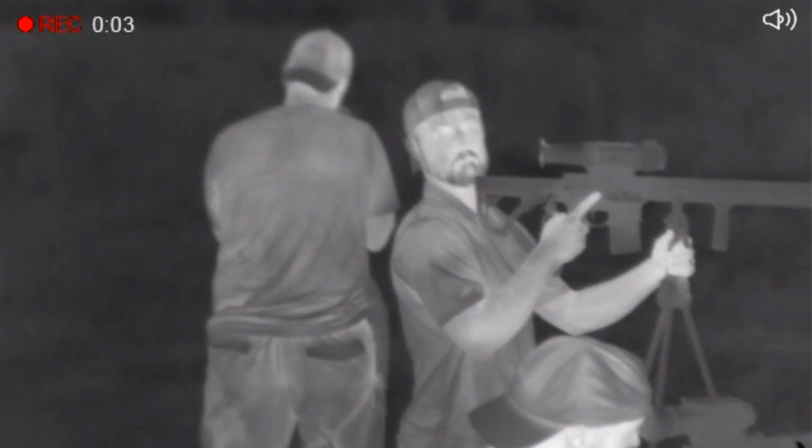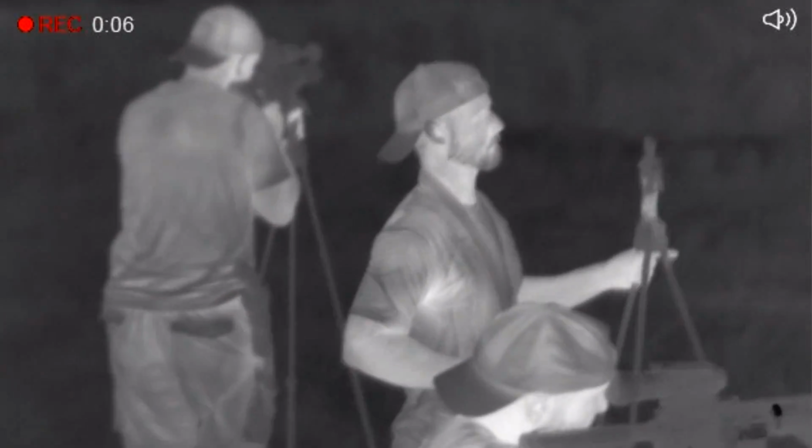But that 640 core, to give you an example, I was using it last night. I hunt 6 nights a week, and my wife, God bless her, she doesn't get to see me very much during the week. But I was out testing this thing last night, and it was very foggy. This 640 core was cutting right through the fog very well. With that beautiful image in the detection range, and we'll get to the detection range very soon, it really helps you out in the field to identify and see more hogs, coyotes, whatever you're hunting, and ultimately have a more fun experience.